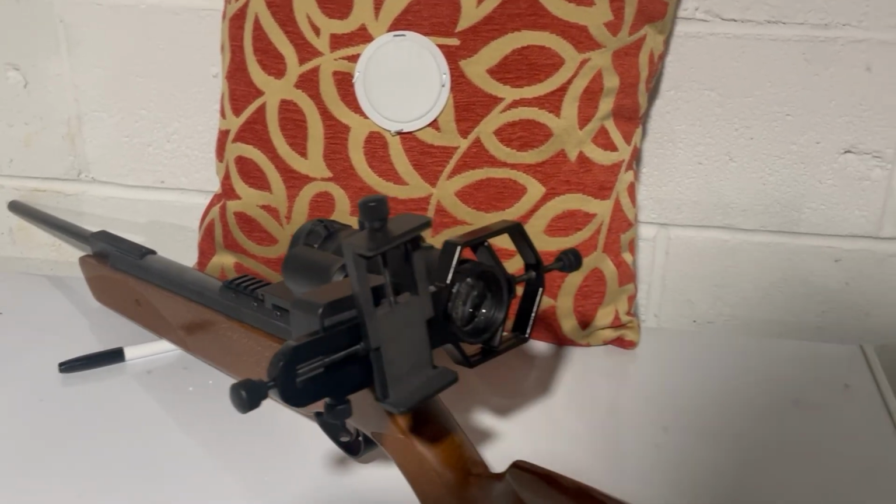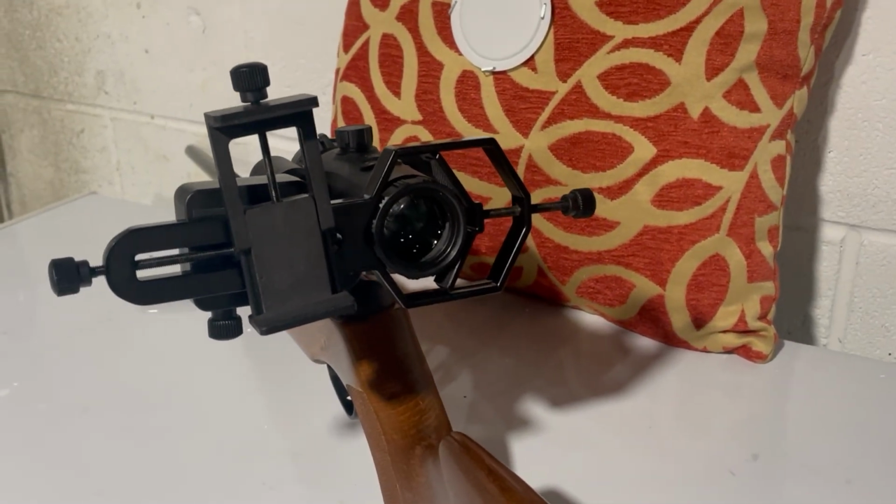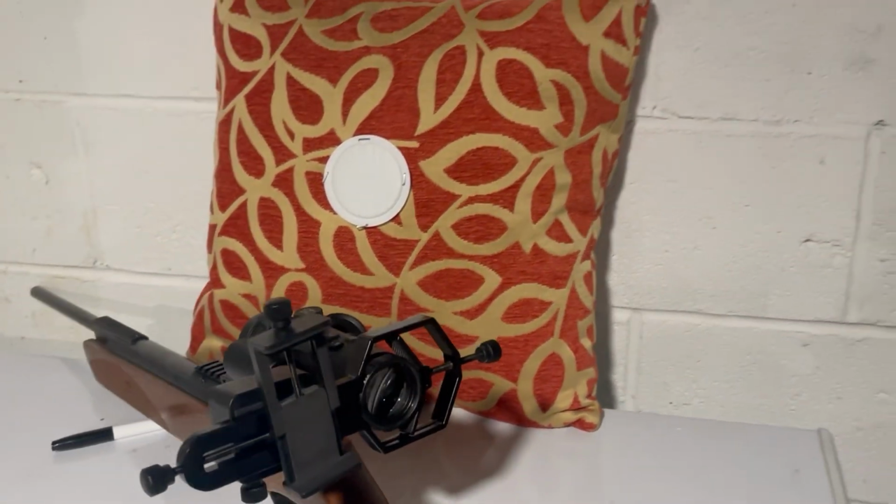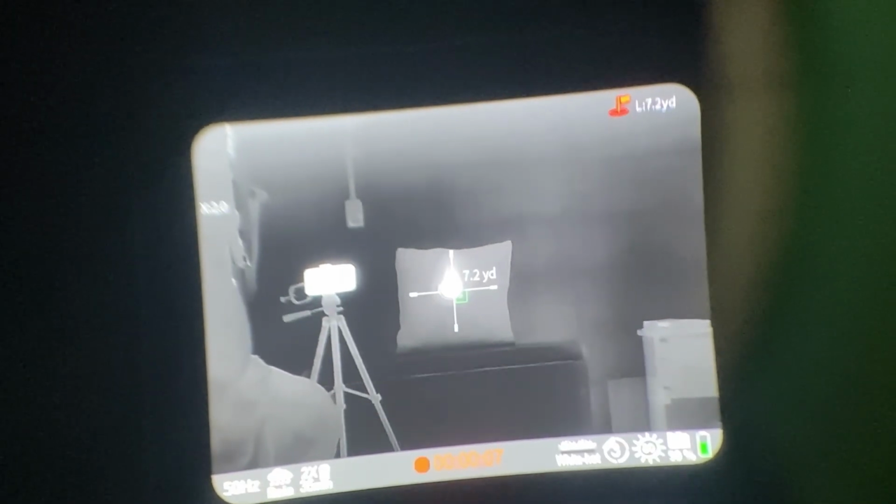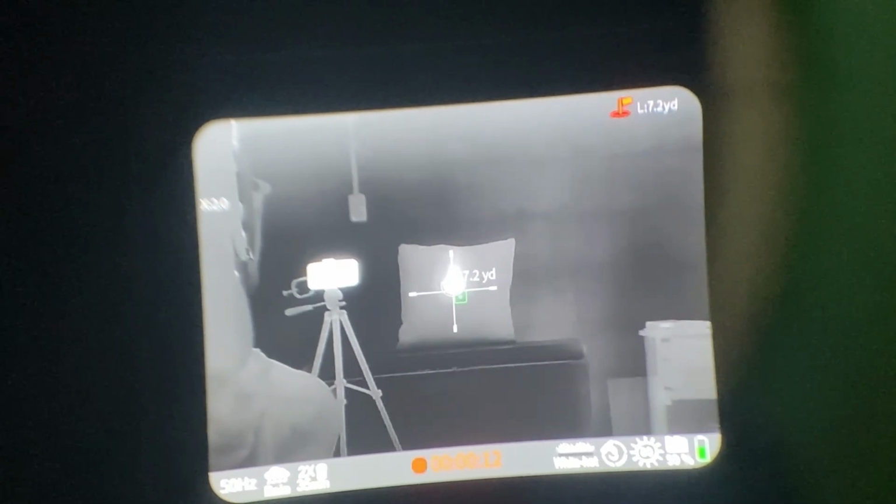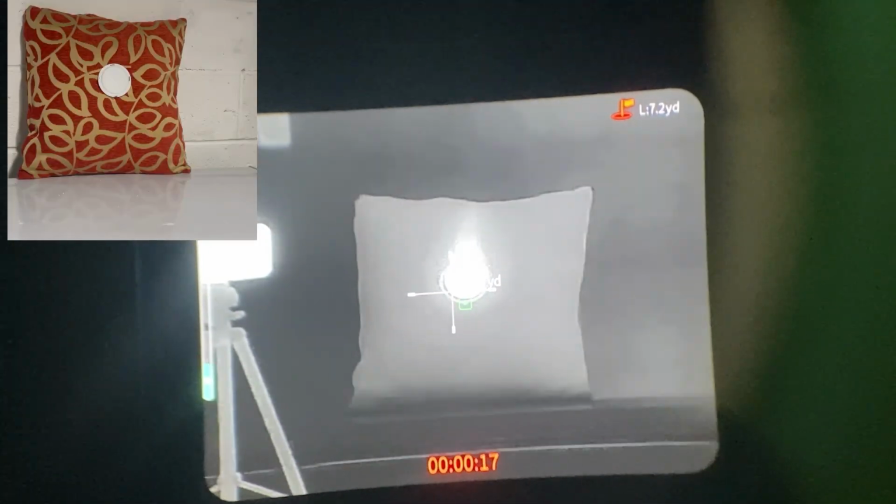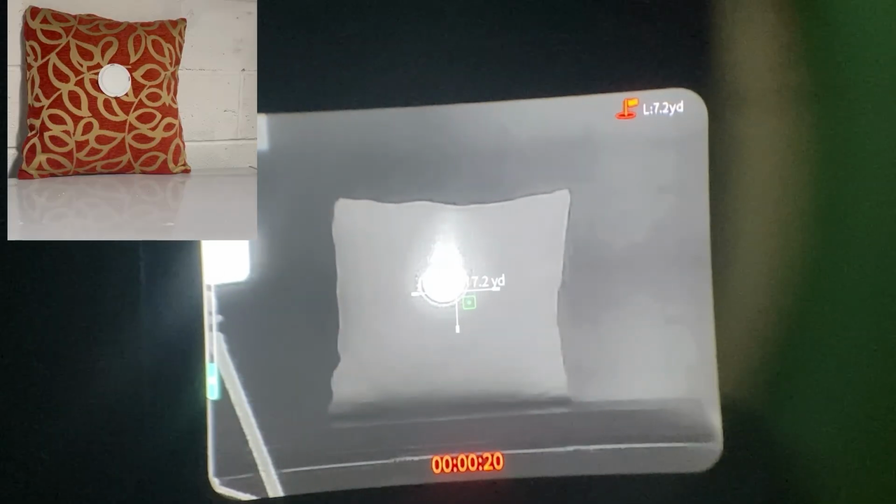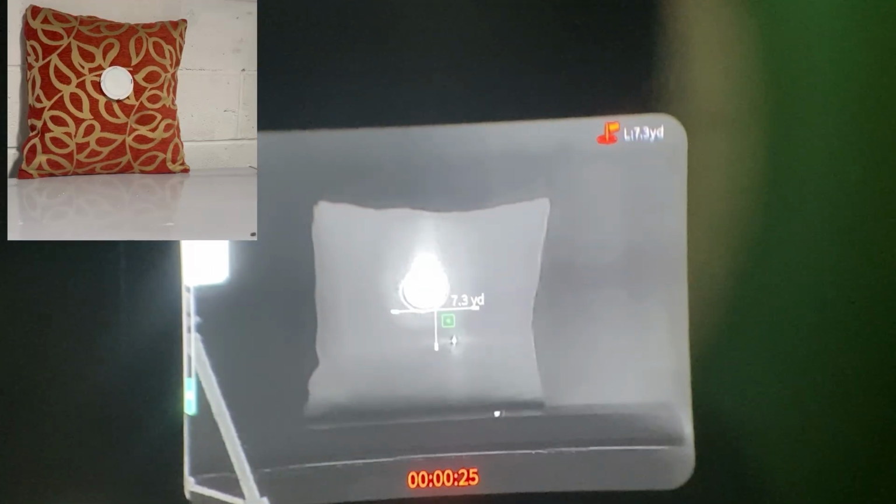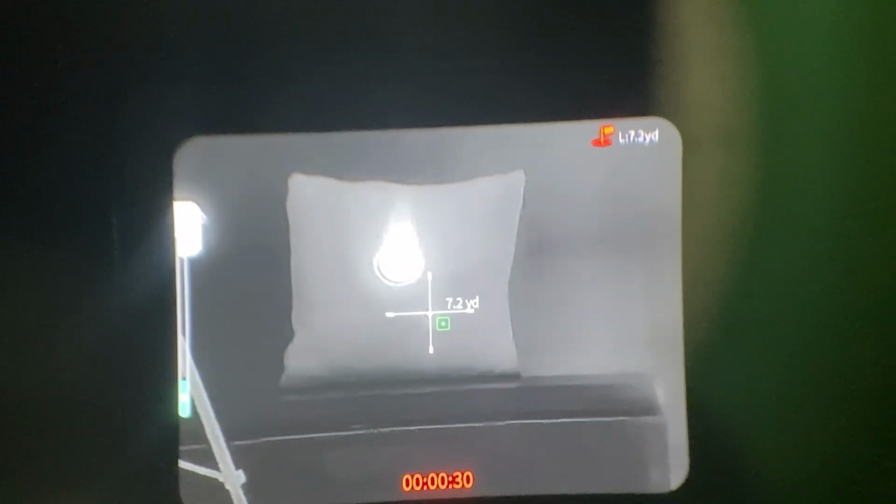You cannot record the zeroing process or the menu on the Mars MT1000, so I'm using this weird scope camera adapter. Bear with me on the image quality as we go through this. Alright, so here goes. The quality's not great, but I do the best I can here. Let's send a shot now. And you can see it impacted right there.